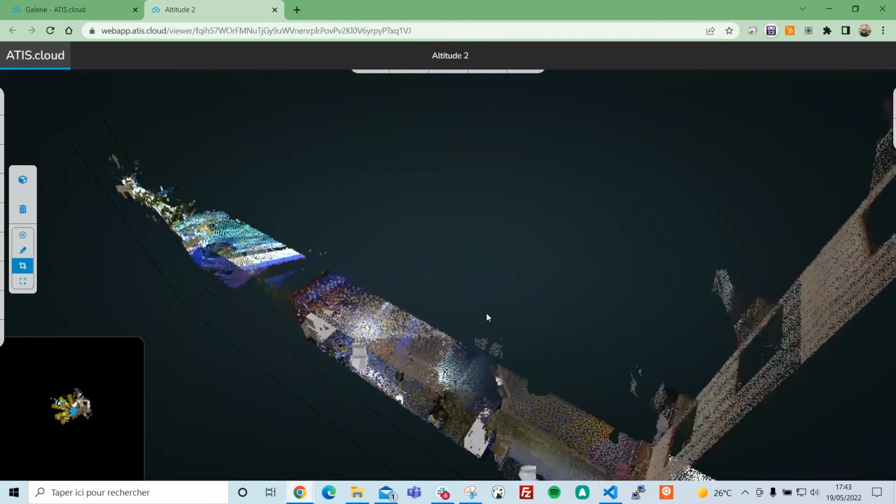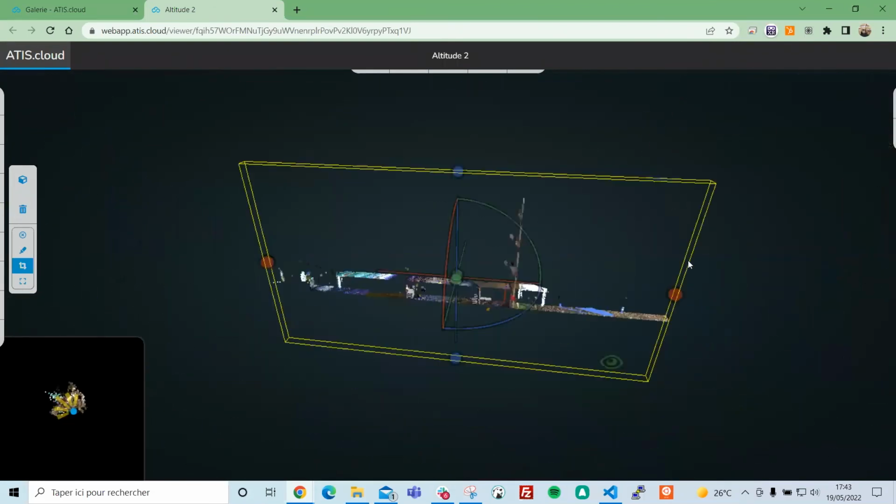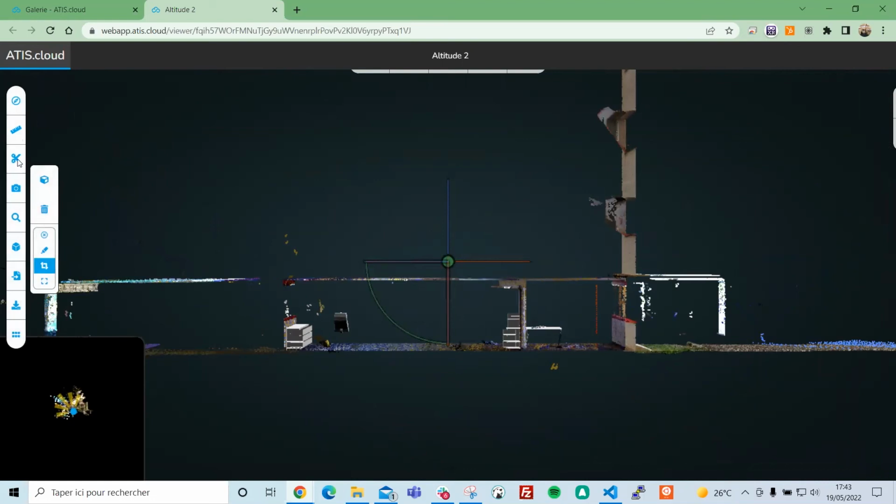Let me zoom in, so you can have the same result as the profile height. I can place myself on top in front of it. So this is the same result as the profile height, and then here you can do any kind of measurement.